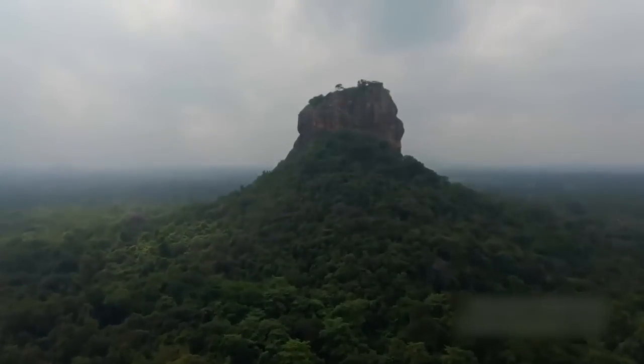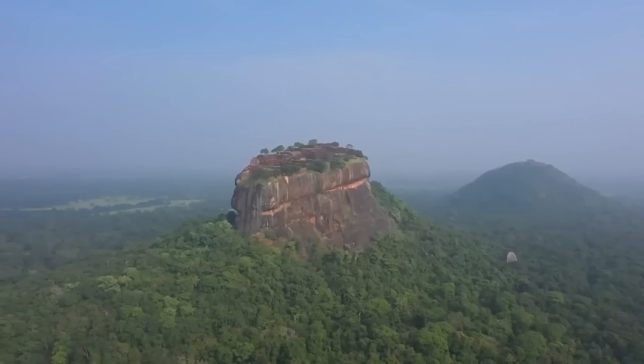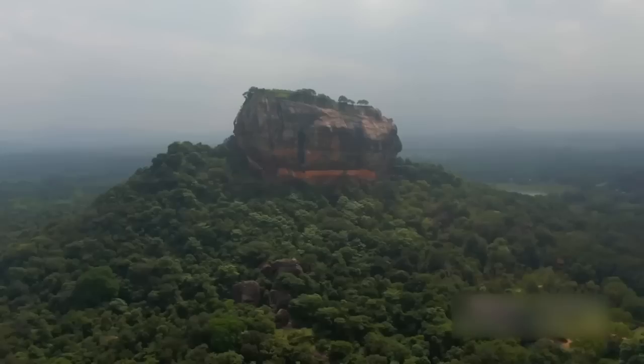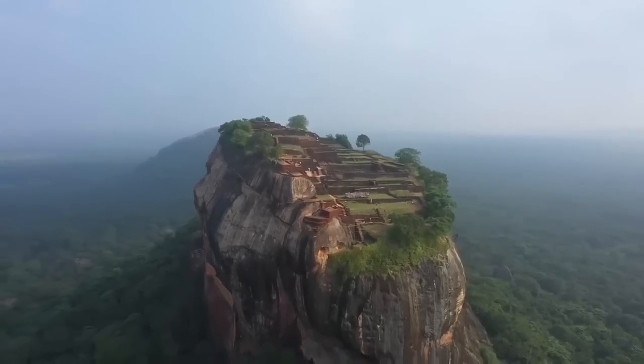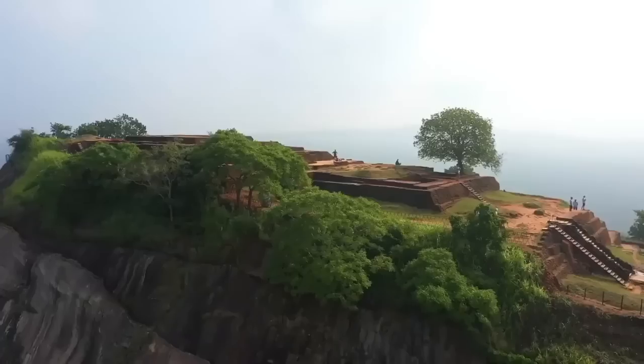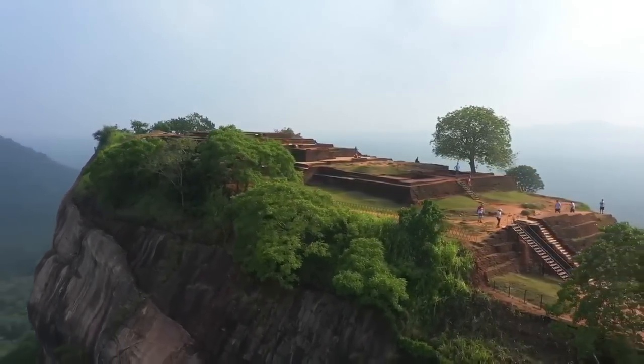It isn't just a fortress, it's the 8th wonder of the world. Also known as the Lion Fortress of Sri Lanka. This fortress was built high above on a big rock in the 5th century, thousands of years ago, and it is something that, no matter which century you're in, you'll find amazingly beautiful.